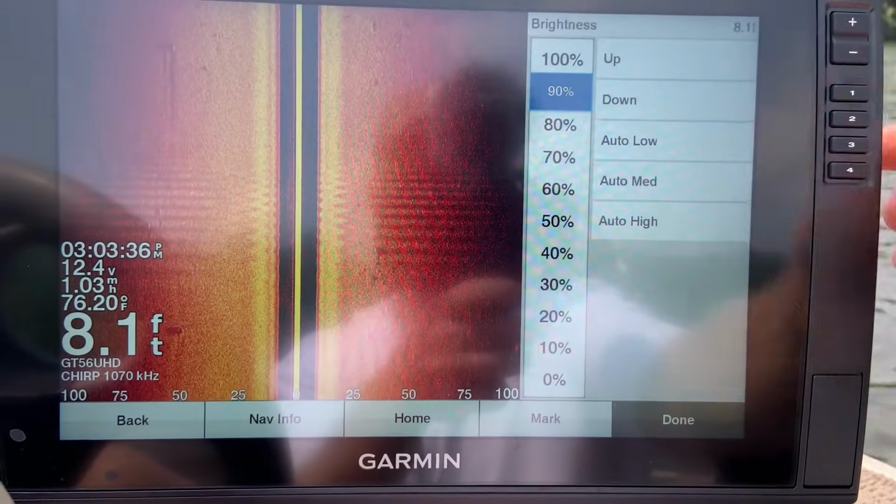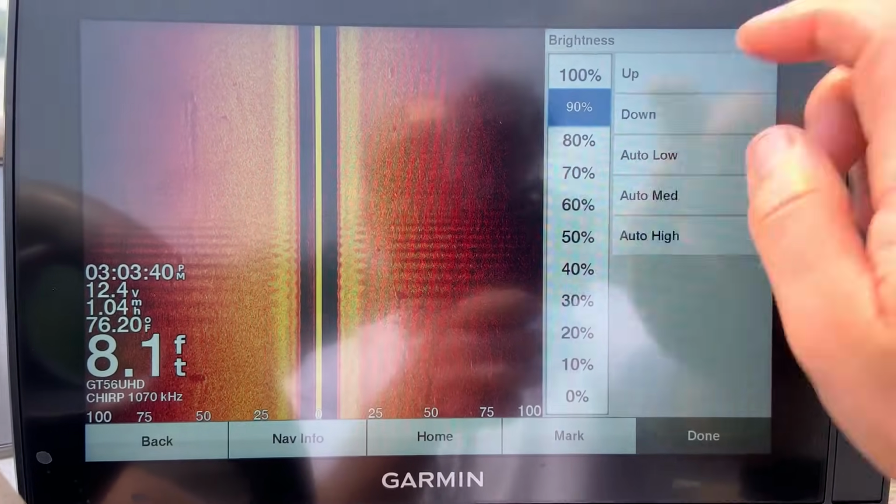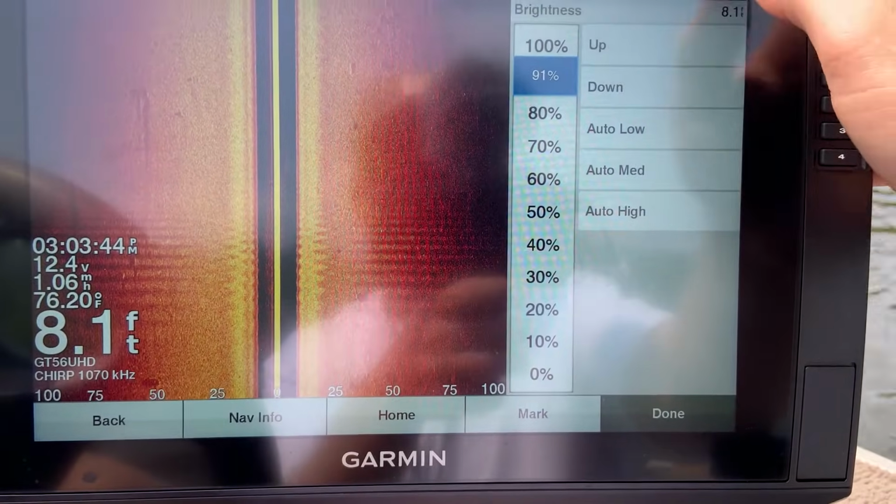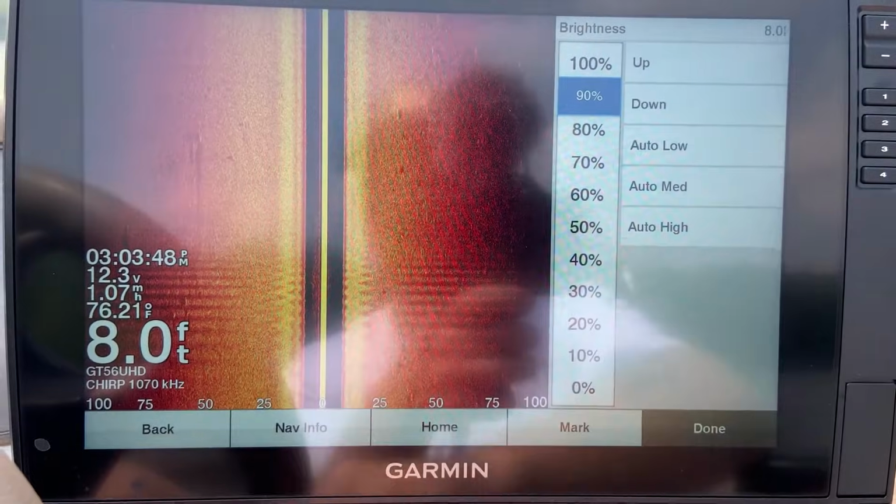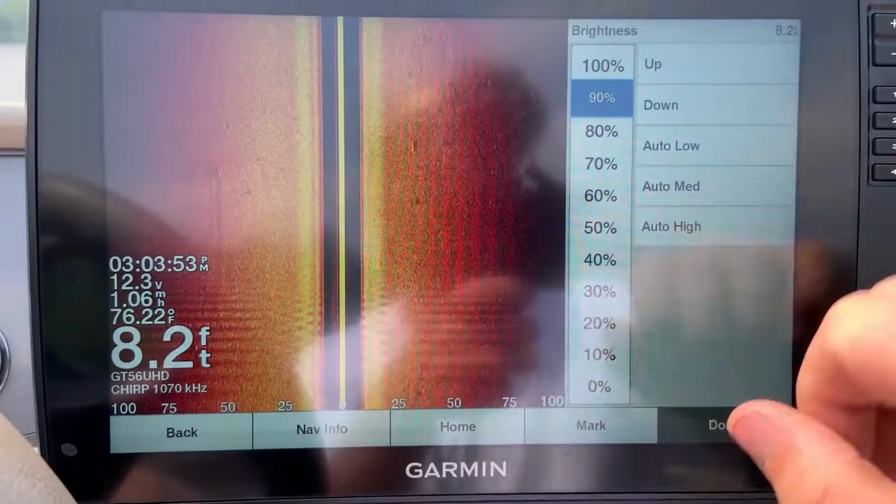Brightness, I usually have this locked at 90% the majority of the time. Now if I feel that I'm lacking a little bit of range or I need to brighten the picture up, obviously I come in here and tweak my brightness up. But 90 seems to be a very good starting point, and it doesn't really wash out the bottom directly underneath and gives you still good range.